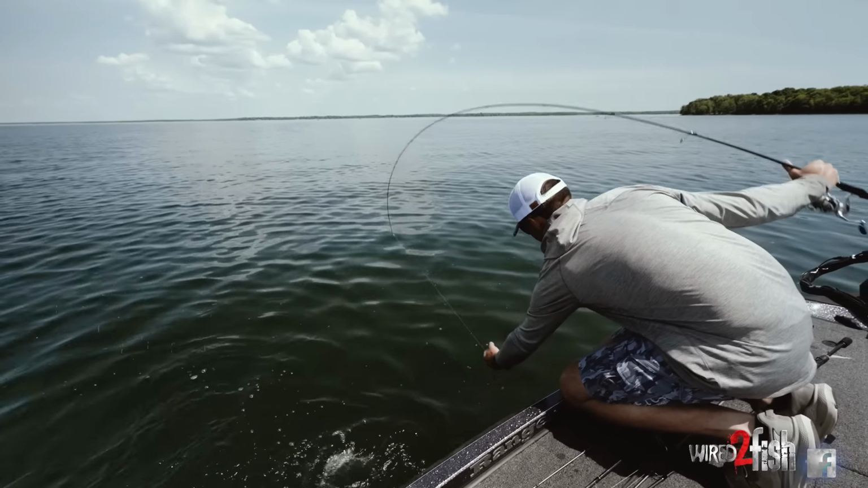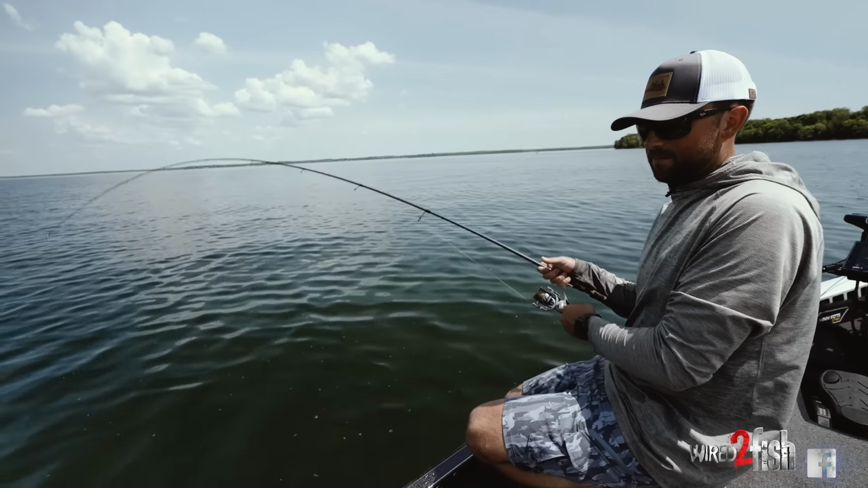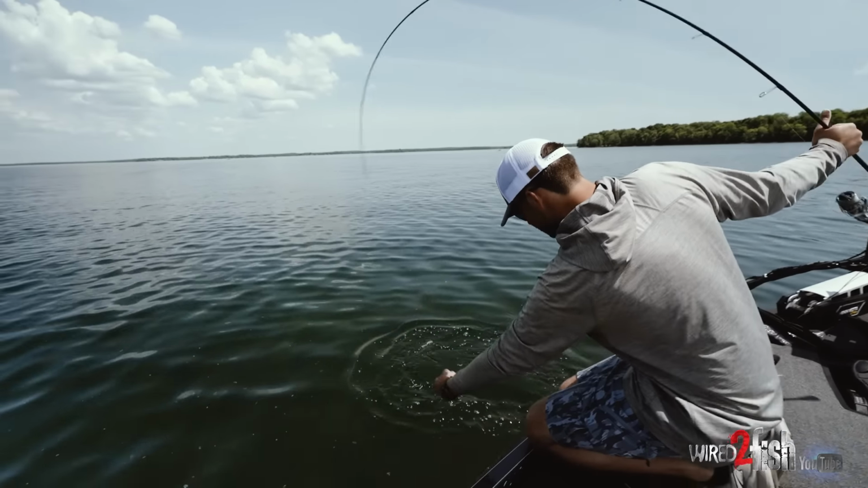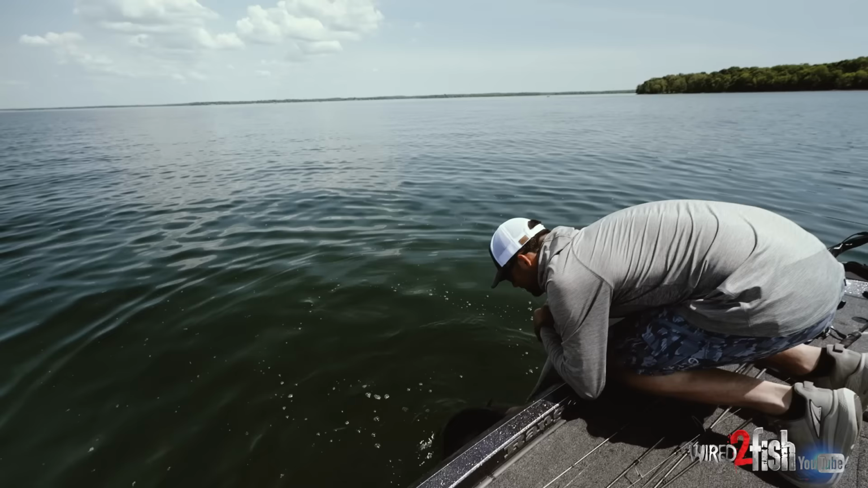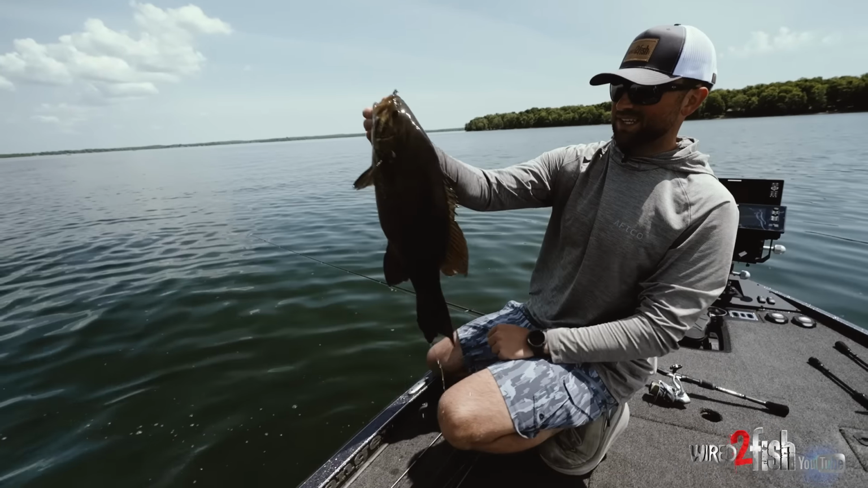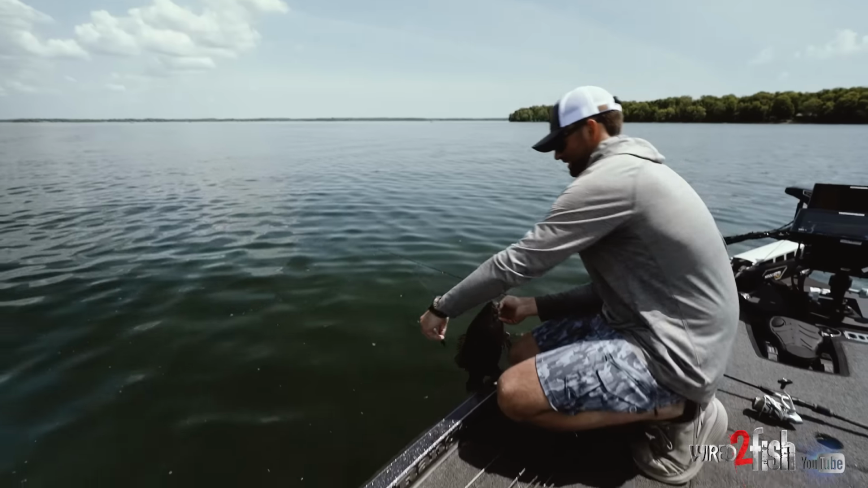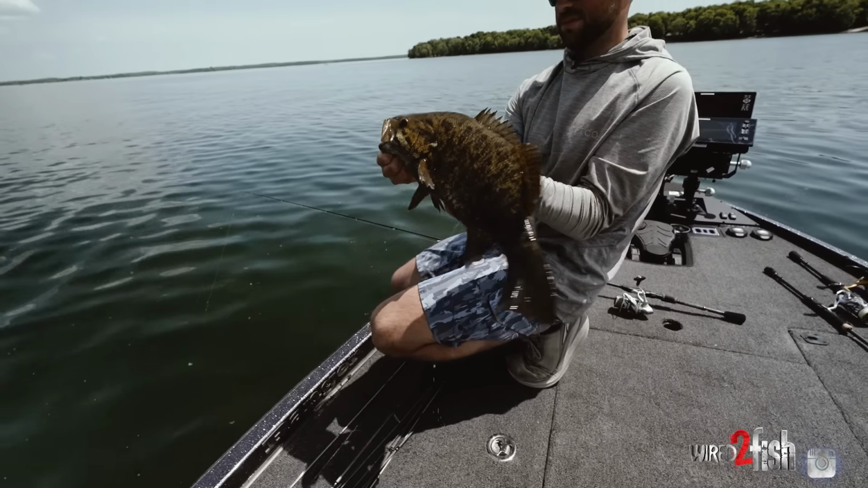Such a cool place. Oh, come here, come here, come here. Man, that clear water. Just having a couple different baits. There's definitely fish that seem to be in all kinds of moods. Some fish catching them on moving baits, some fish on bottom baits. That is a nice one. Sweet. Look at that one. They're so dang pretty too. Let's get her back.